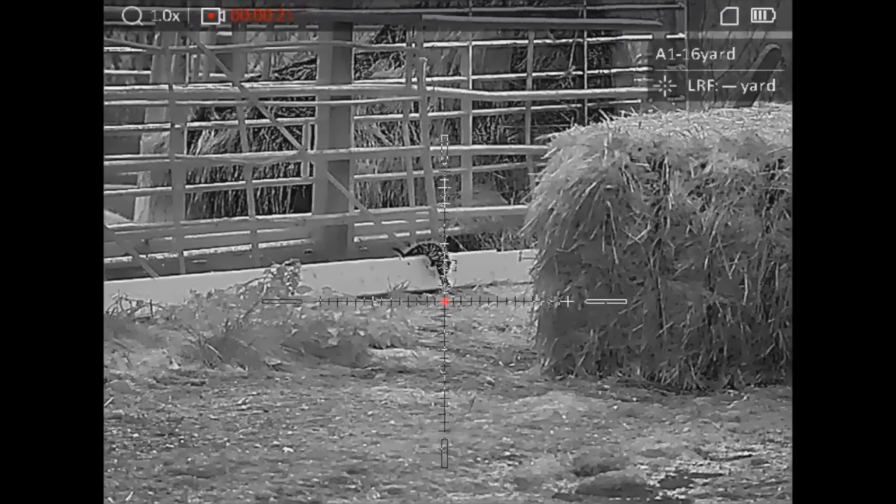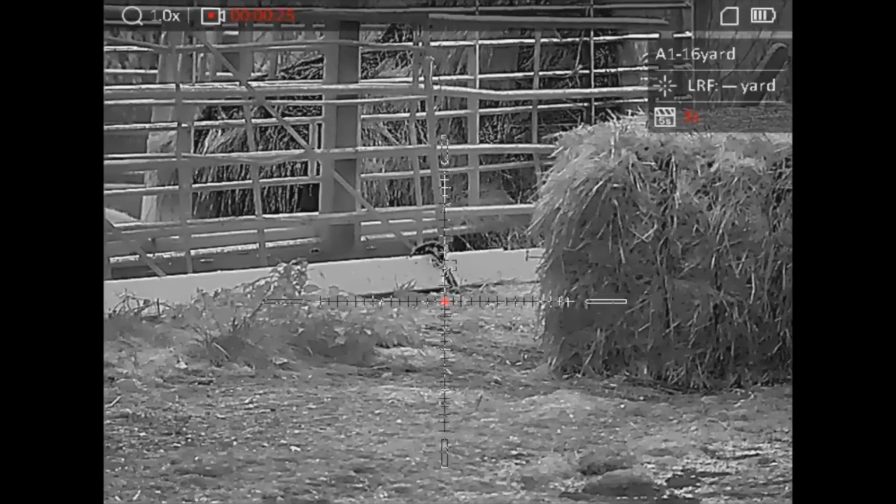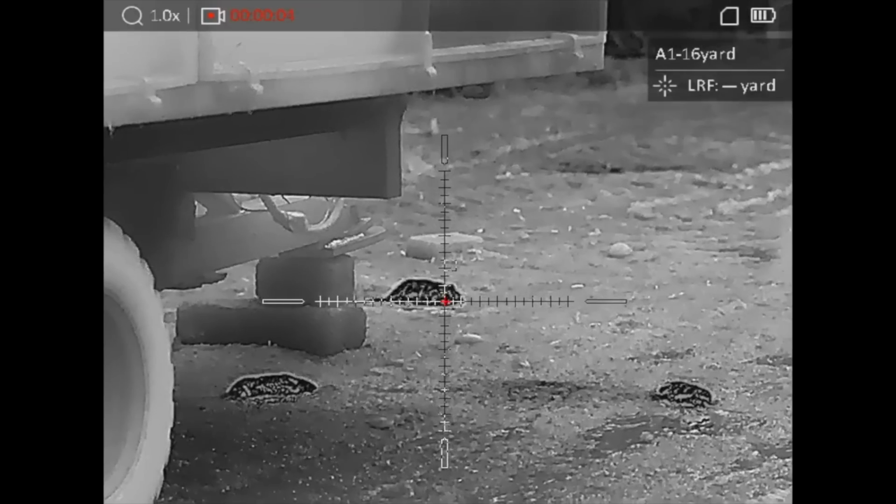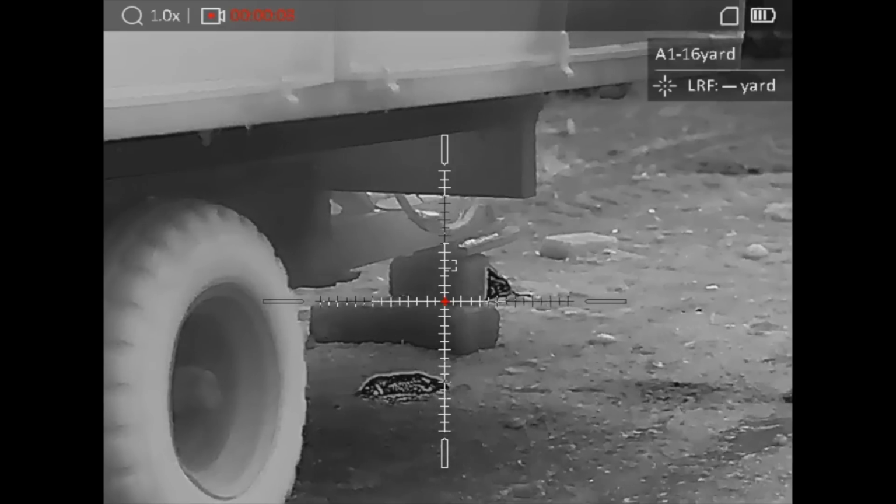The highly detailed image on the HIKMICRO Panther there, showing the blood trail from that rat. As this one expires behind the brick, Dwayne gets stuck in himself.